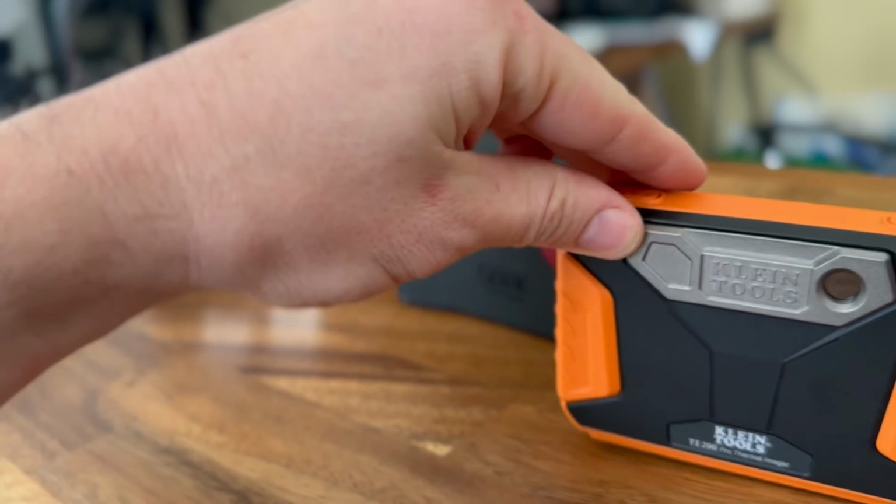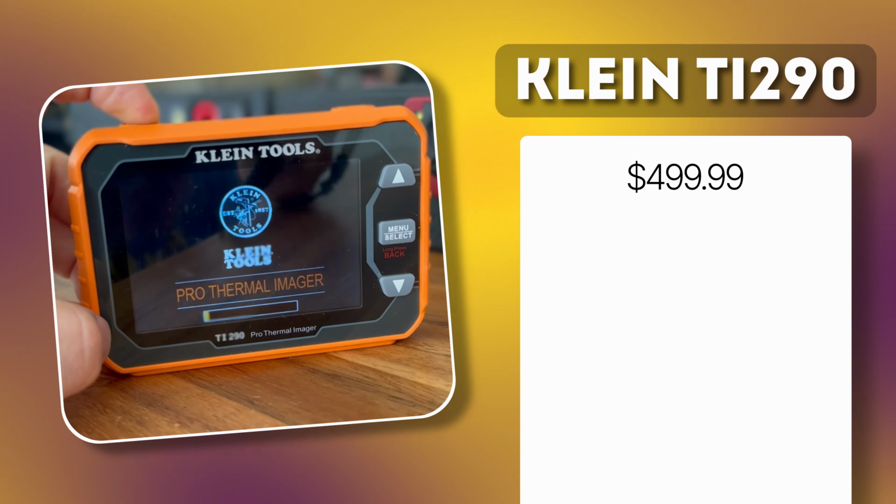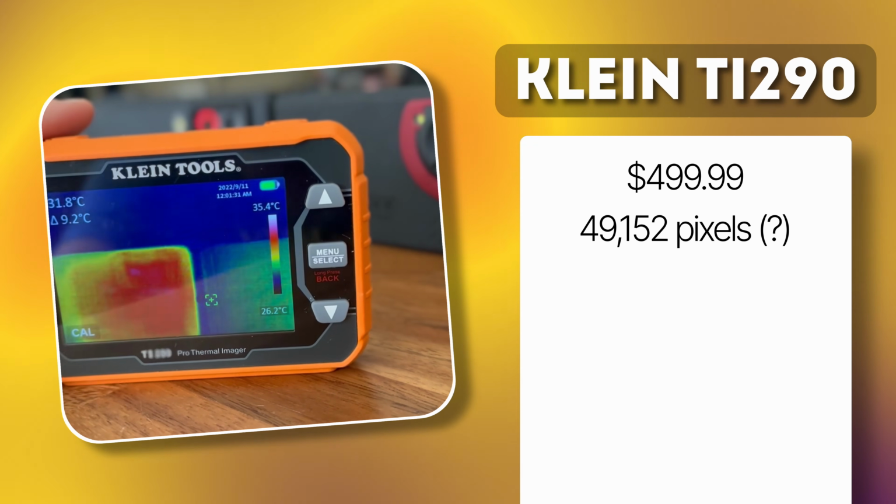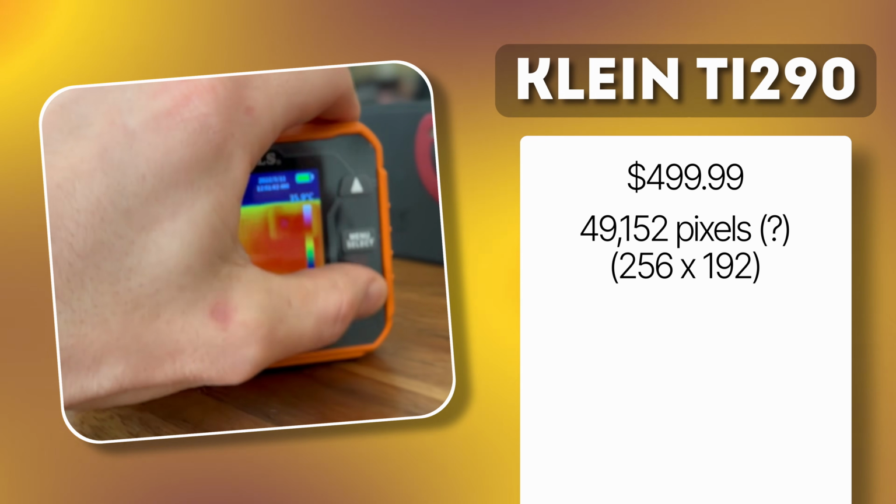The next one we're going to hit is actually a newcomer to thermal cameras. It is the Klein Tools TI-290 Pro Thermal Imager. Now these are $500 straight up, and their resolution, this is interesting, they talk about in terms of number of pixels, which basically nobody else does. The resolution is 49,152 pixels, which feels like a lot of pixels, right? And it's a pretty decent resolution. If you do the math, this is a 256 by 192 resolution, which is totally decent.